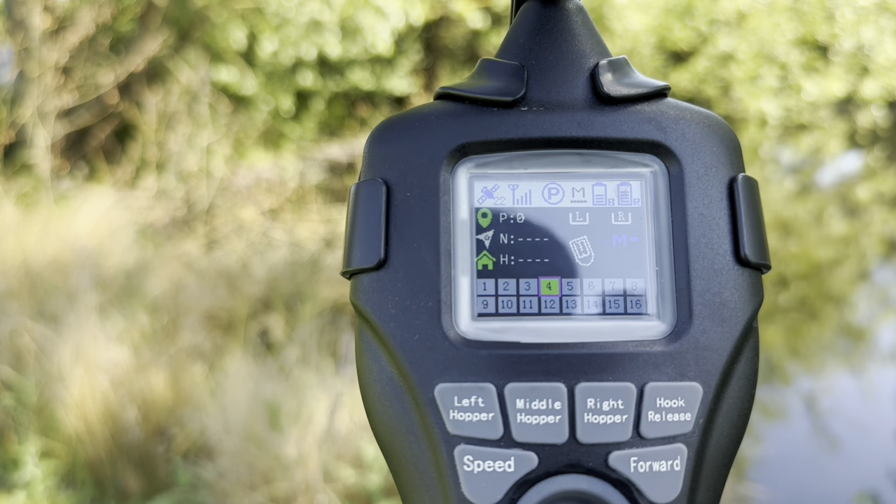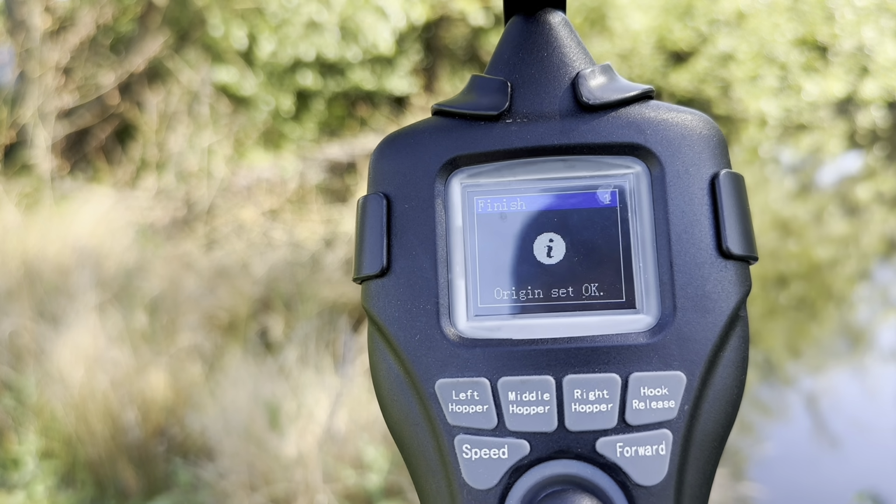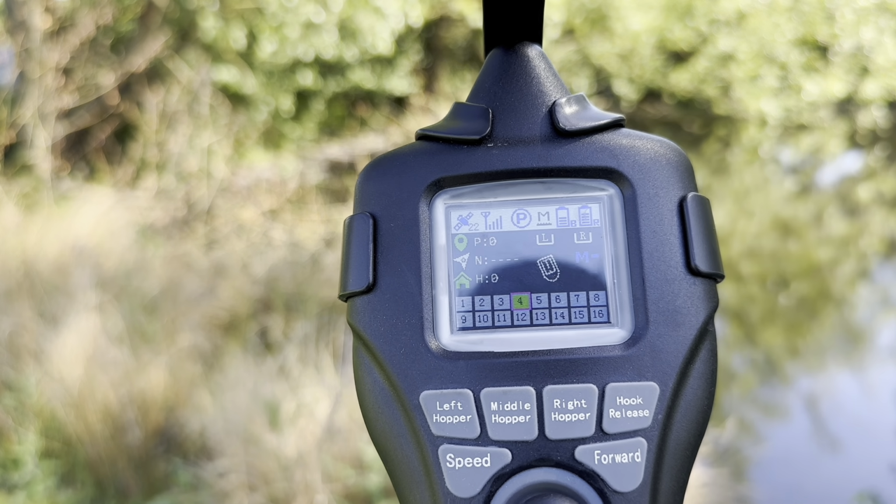You'll see a little house there. So what we'll do is we'll save our home point as well, and you'll see that also change. Origin set OK, and you'll see that should now go to 0 as well, because we're currently hovering over the same point as our save point. So that's our home point essentially.